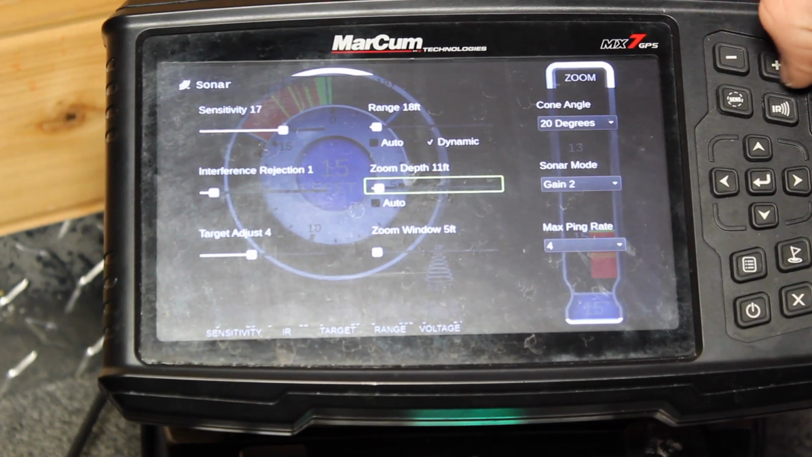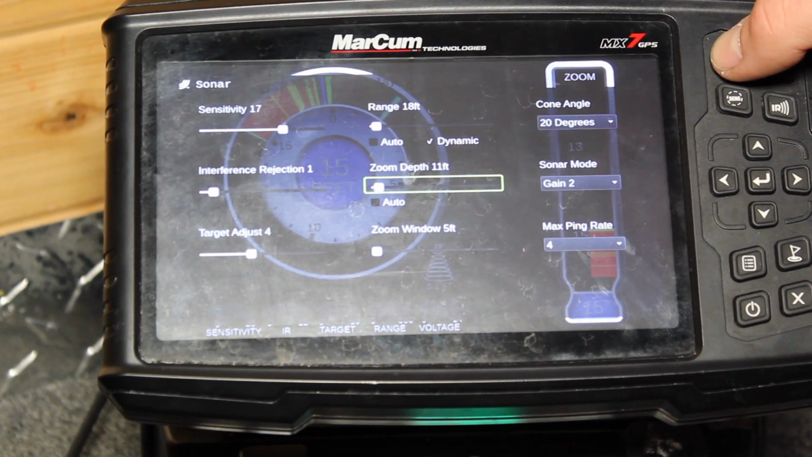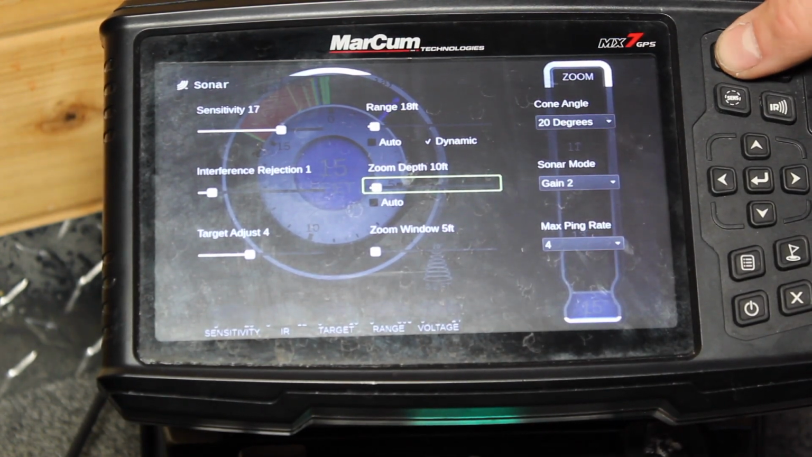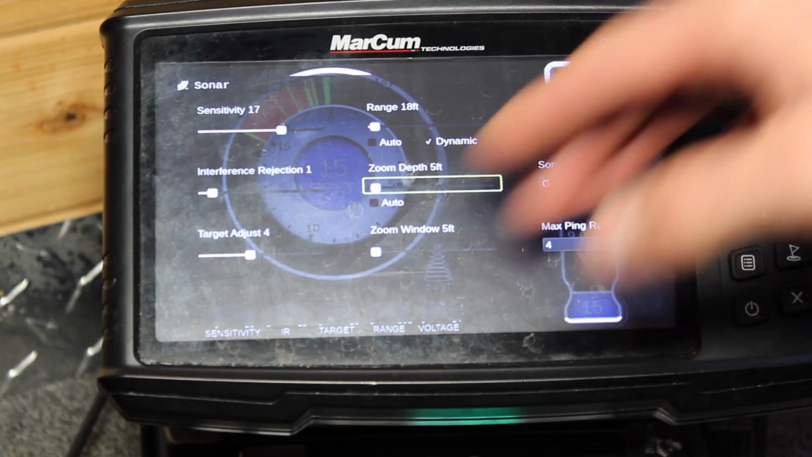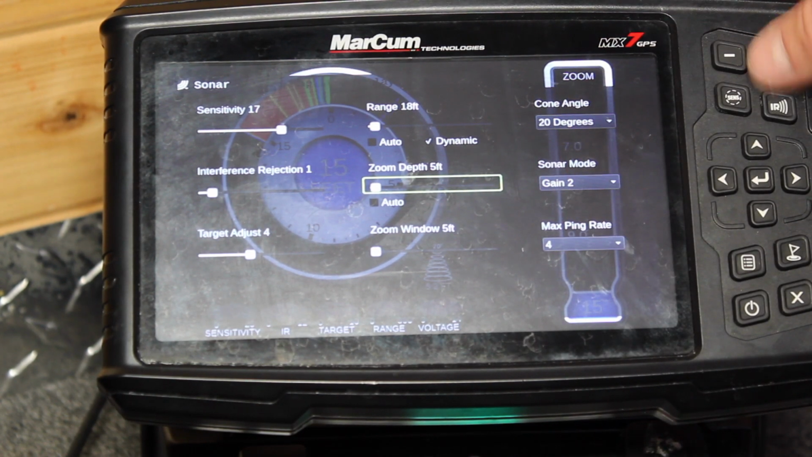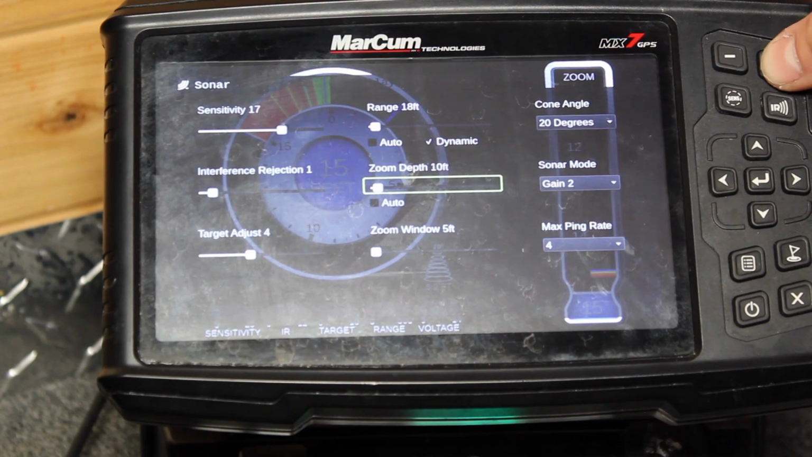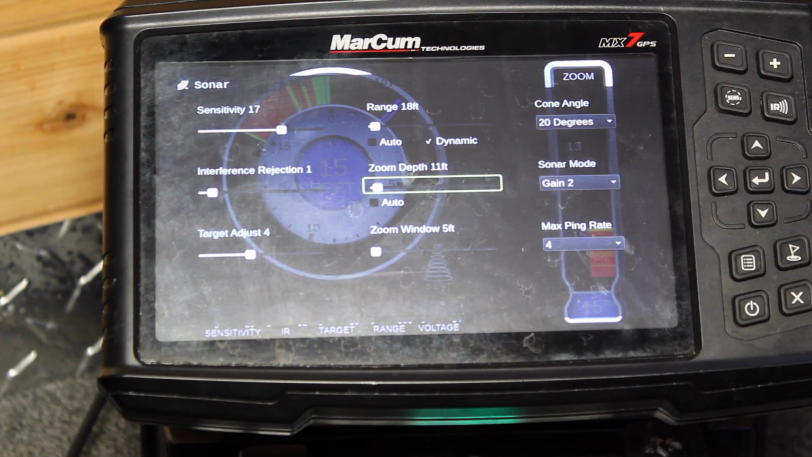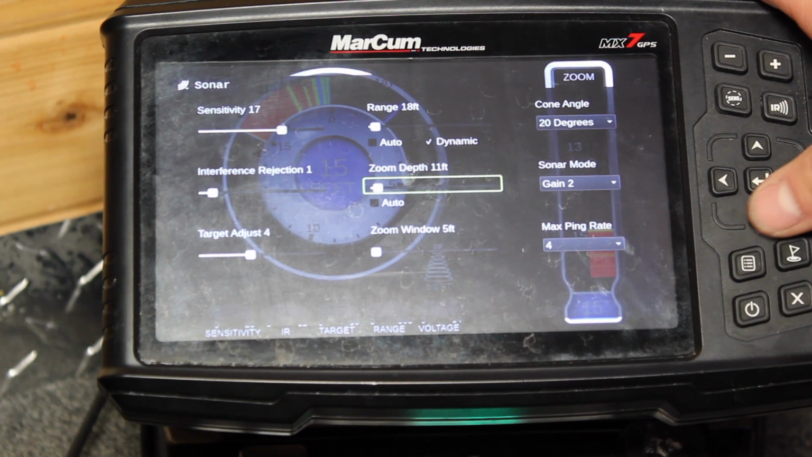Your zoom depth, that one is a little different. So let's say we wanted to cover this 5 to 10 foot range here. I'm going to crank this up to 5 feet here. And if there was a fish swimming in that 5 to 10 feet, it would be on my zoom window right here. But I'm just fishing a lot of fish on bottom here, and so I'm going to keep it right at 11.